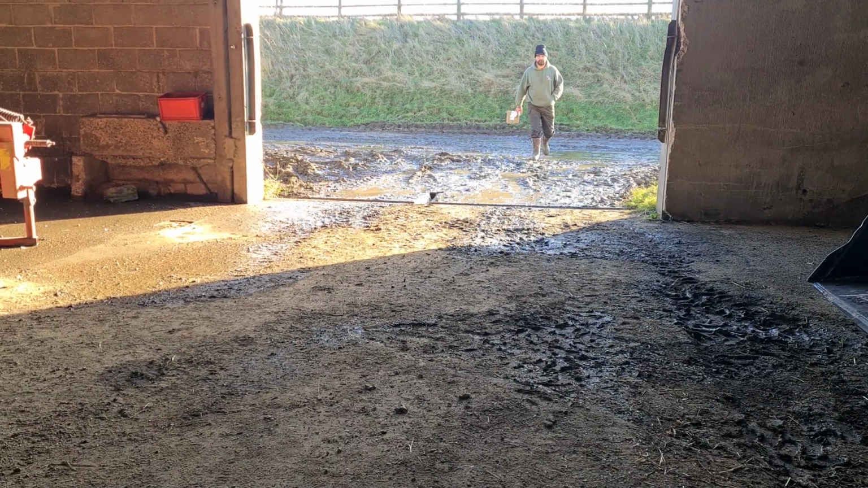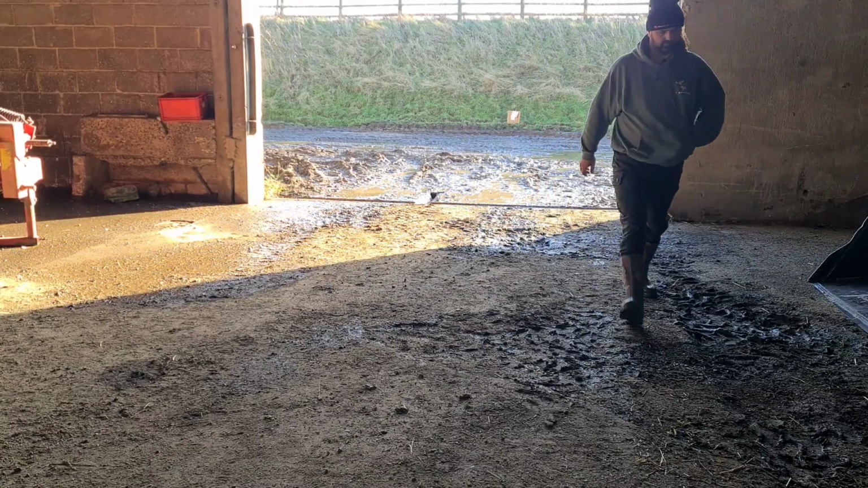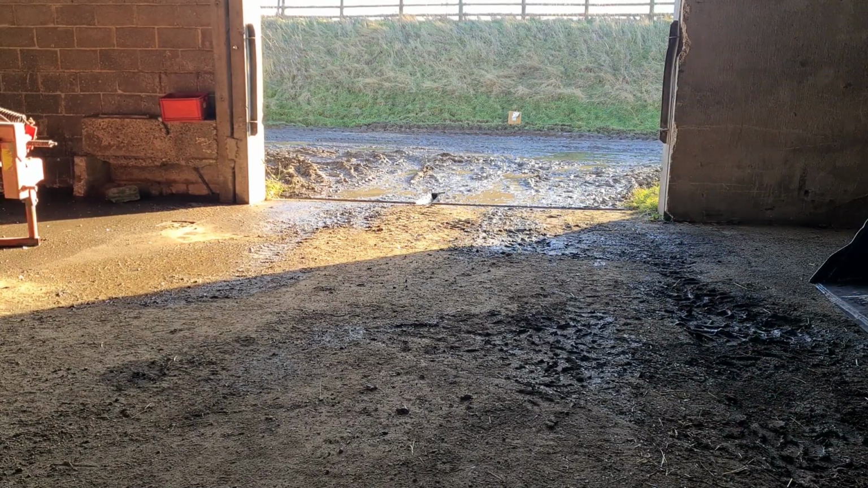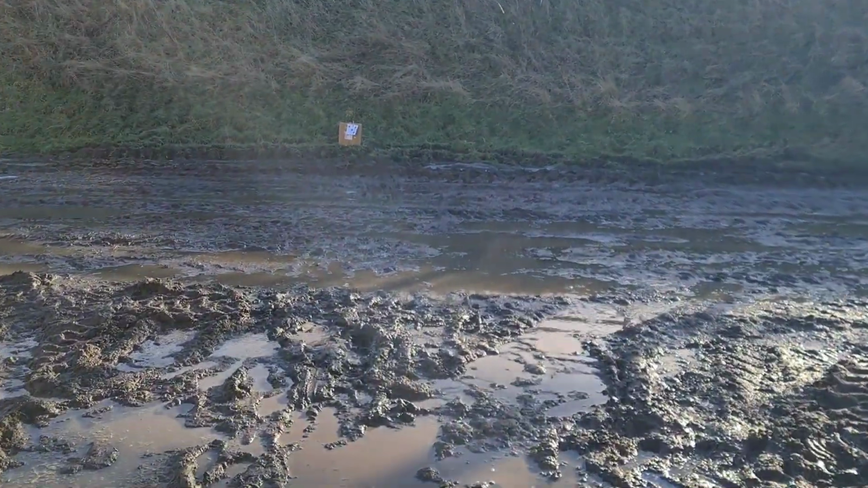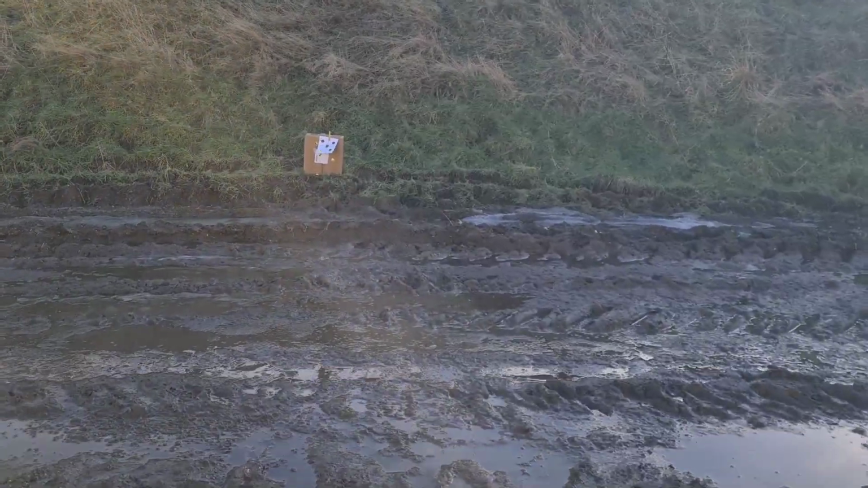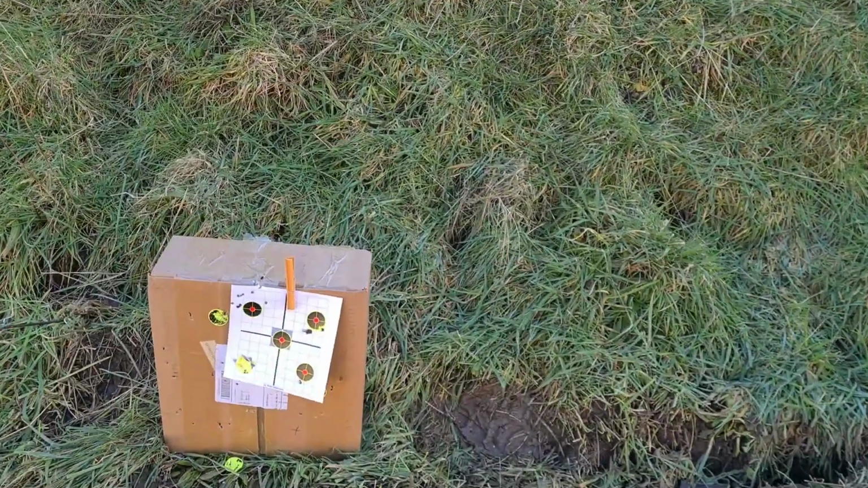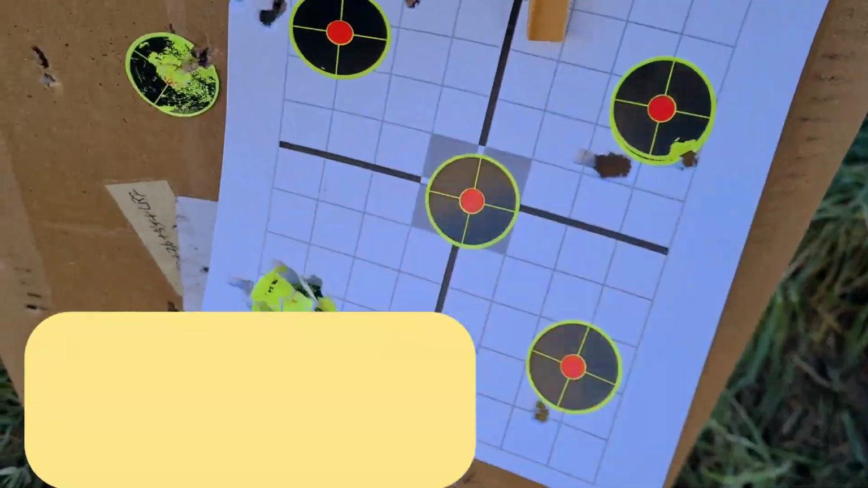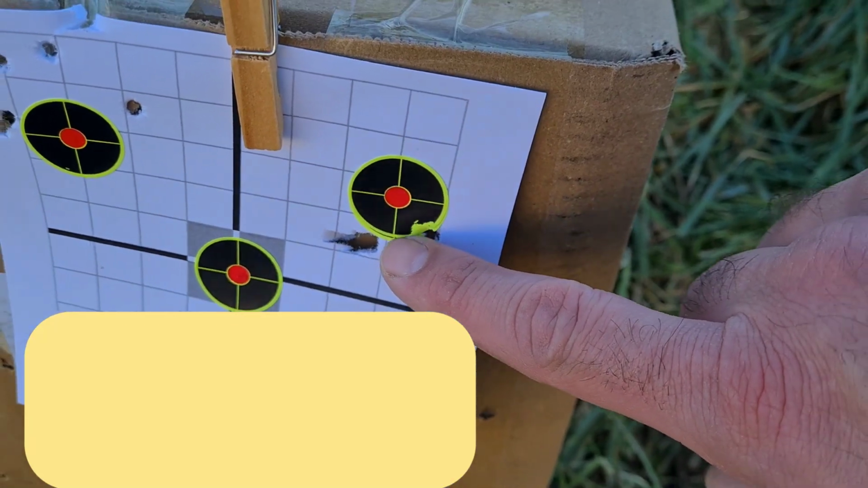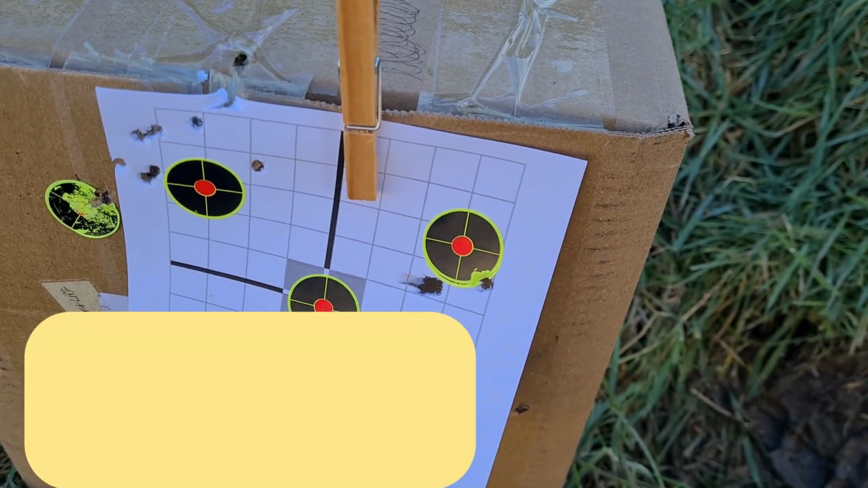Oh me. That's not the scope, that's me. As you can see, it's consistently like that, so I'm not sure as to why that is at the minute.